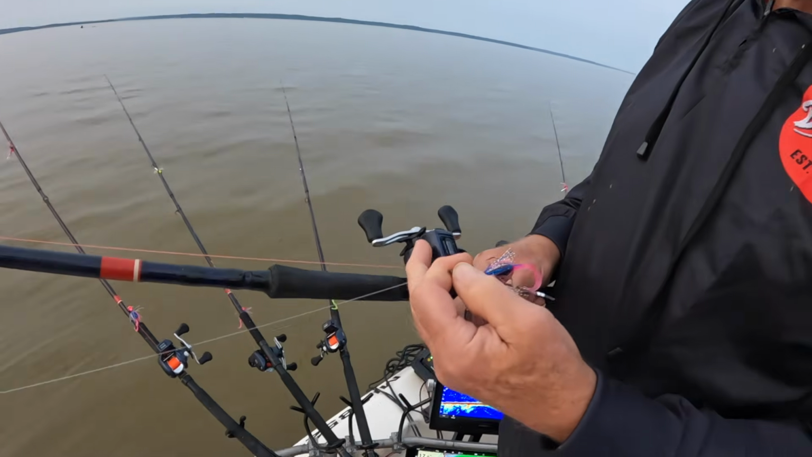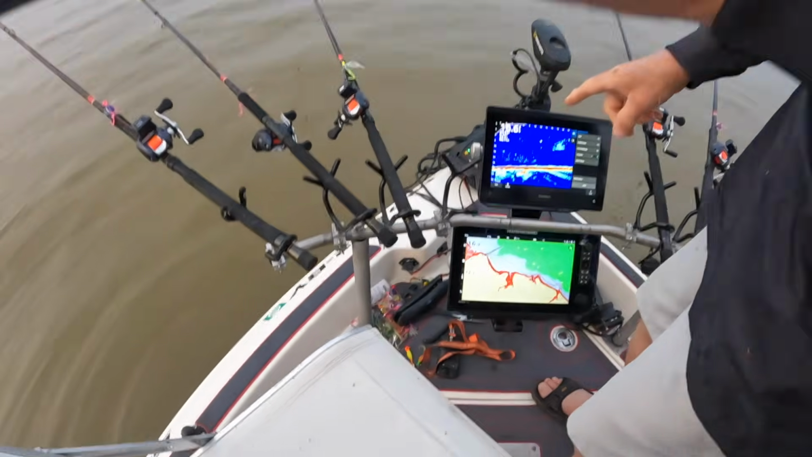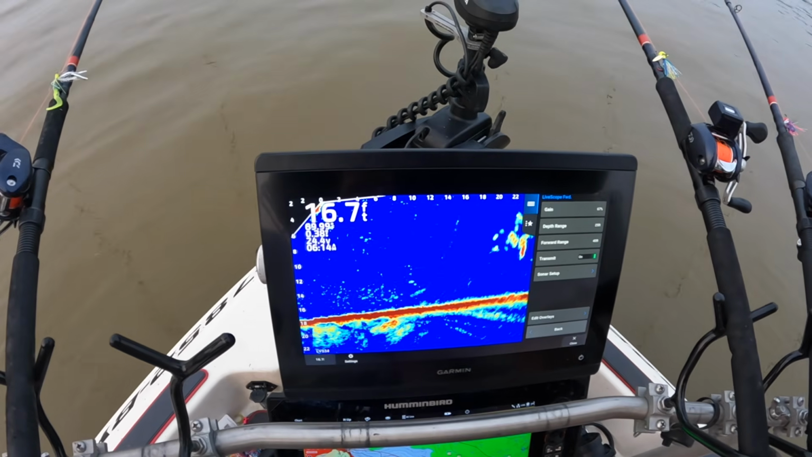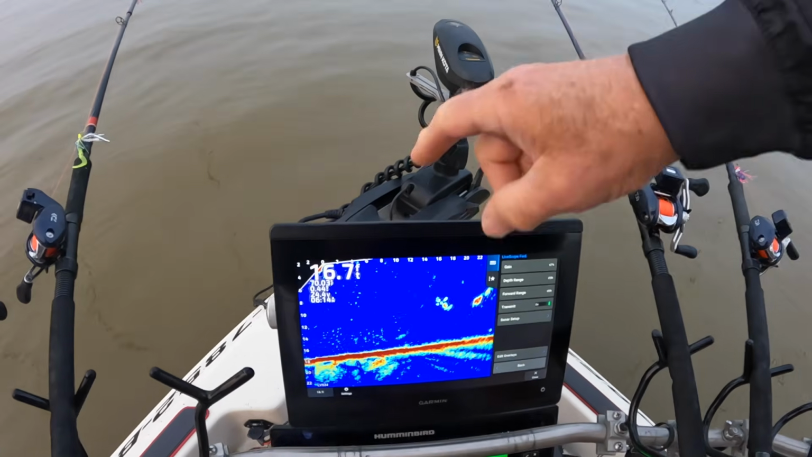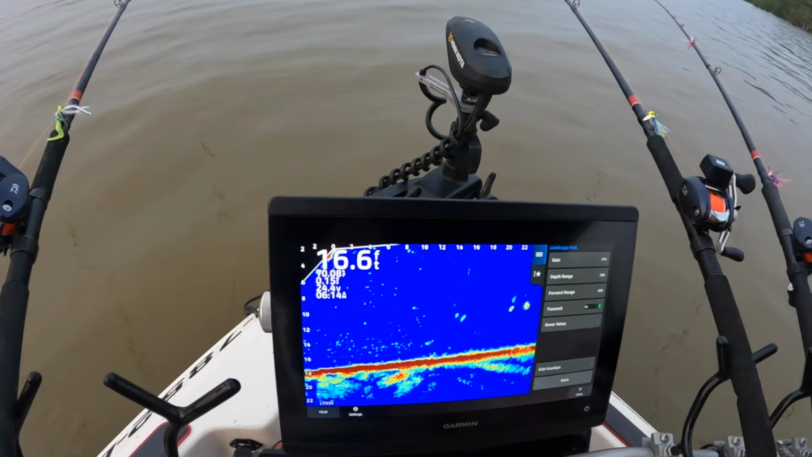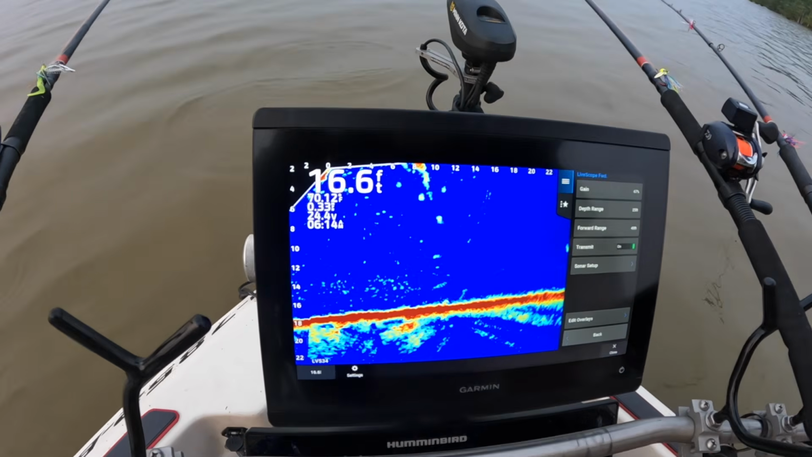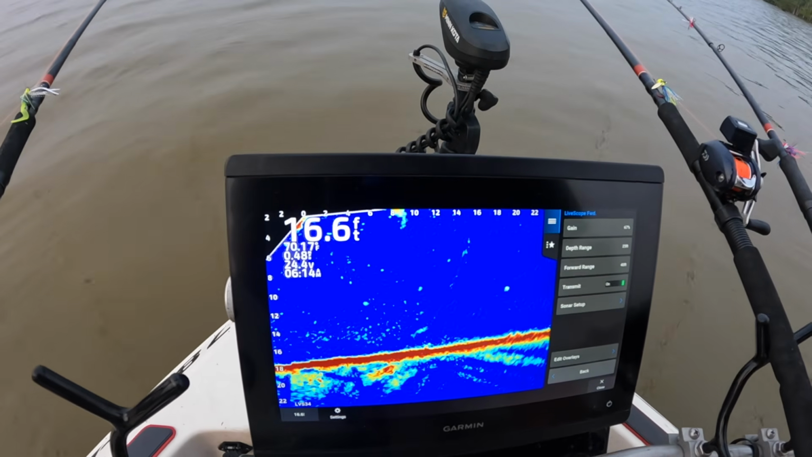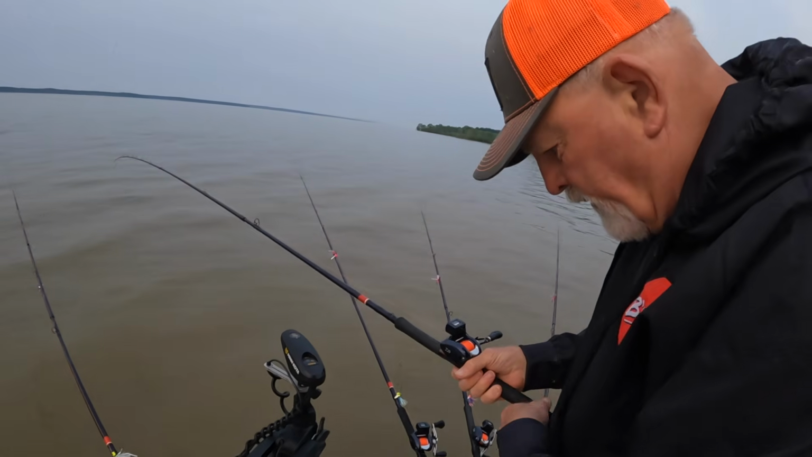Once we identify where the fish are in the water column on the LiveScope, so you can kind of see right here, where we're sitting out and seeing fish, we'll set the trolling motor cruise control at 1.7 miles an hour and drop these baits down. Let me show you this right here. Oh, look at this. There's a couple of them at 12 feet. Look at this right there. See my weight going down? All right, so we're going to identify exactly where the fish are, for more efficient fishing.